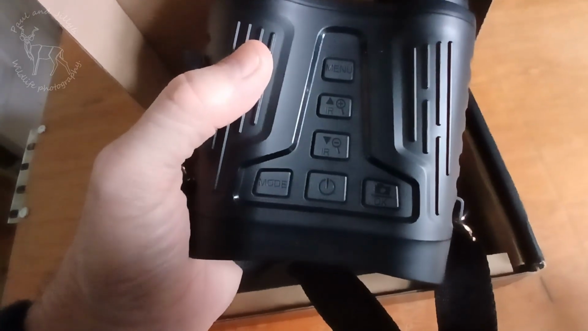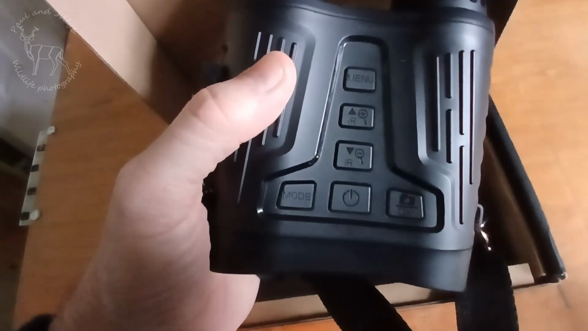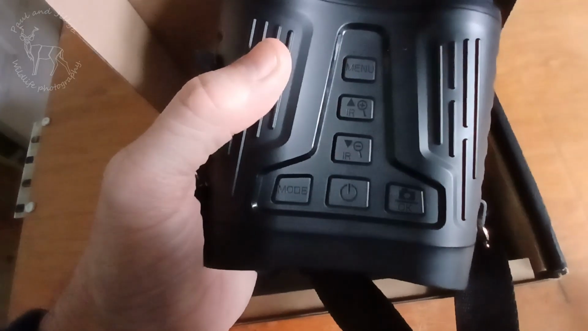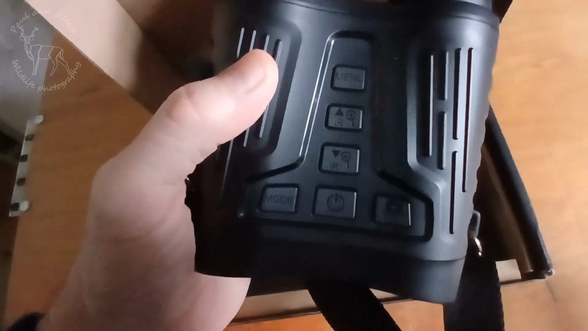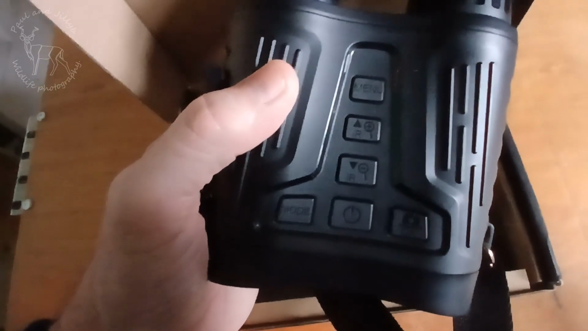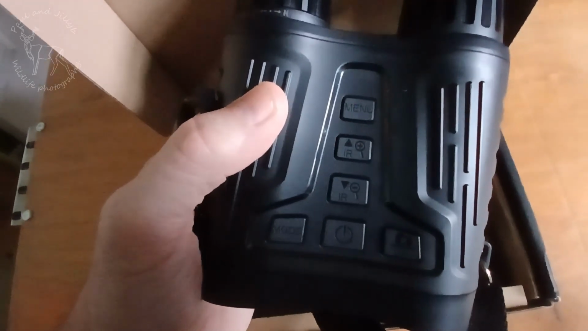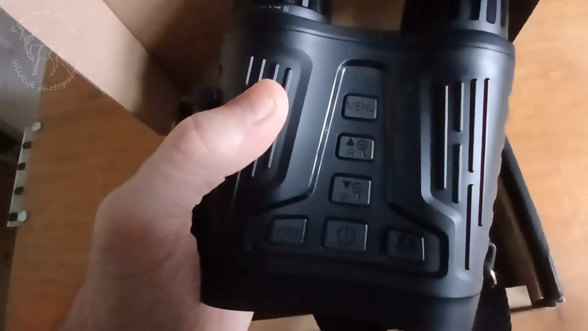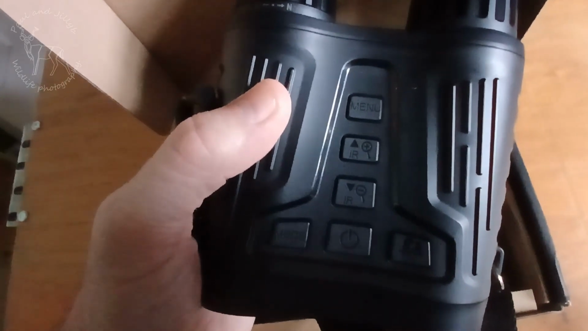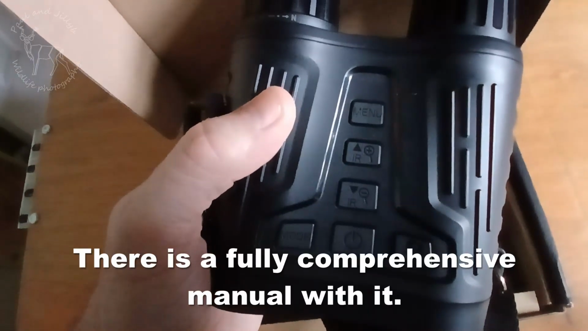There's 6 buttons on the top. The main one in the middle is the on off. The one to the right is video, and the one to the left is the main menu, I think. The 3 after the main switch in the middle are to increase or decrease the level of infrared luminosity. So I think you get 7 levels on that, which is more than ample.